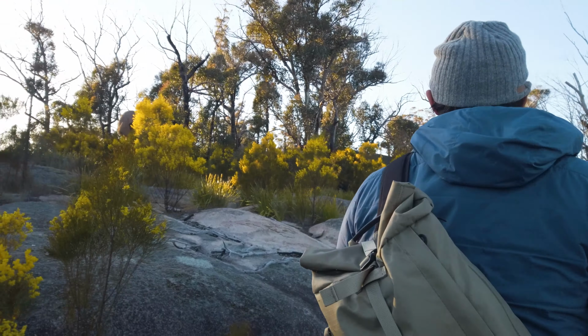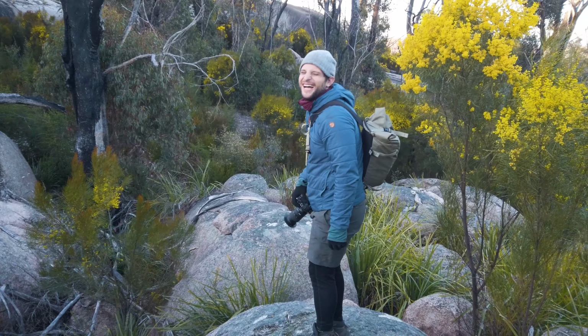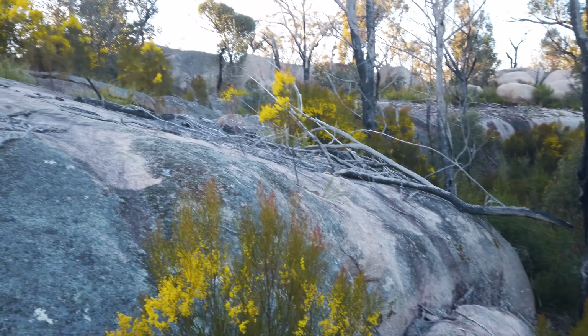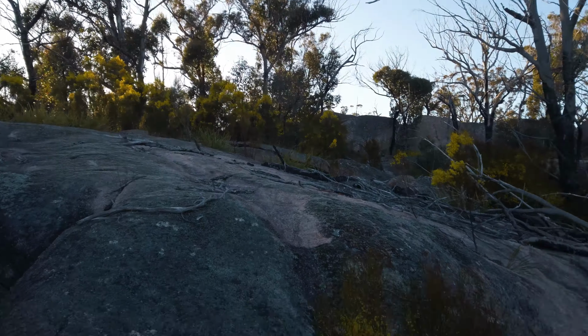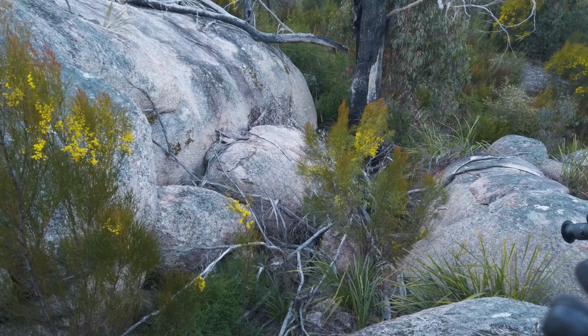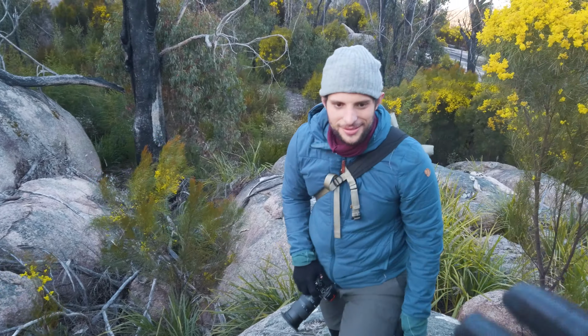I think there's a bit of potential here. So we went down a bit more, and we've pretty much ran into the exact same issue. We have a huge gap, and it's difficult to get across. But you know, Julien, the smart man that he is, said, "Oh, we can just walk up the gully." And then I said, "Oh, do you think that'll take us to the top?" And he said, "Yeah, I'm not sure. I don't know. Maybe." And now, the smart guy, he's off to go and find out. What a good guy.